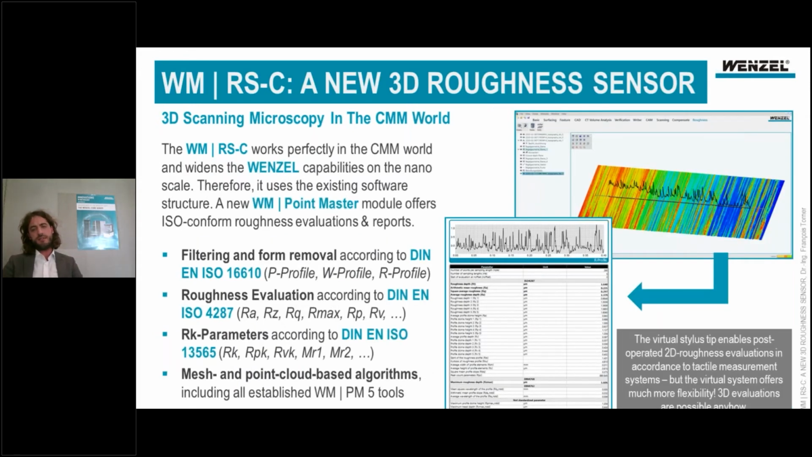But I think in most cases, if you're interested in measuring roughness, you are just interested in getting a roughness protocol. You can do this in the PointMaster software as well. You define your profile, you get your virtual stylus tip, you do some filtering, extracting the primary profile, the waviness profile, and the roughness profile separately. You can choose whatever you want. You can get your parameters, the R, the P, or the W parameters, and you can also do the Abbott curve evaluation, considering the material ratio. And of course, you're open to export and draw your mesh or point cloud as well.